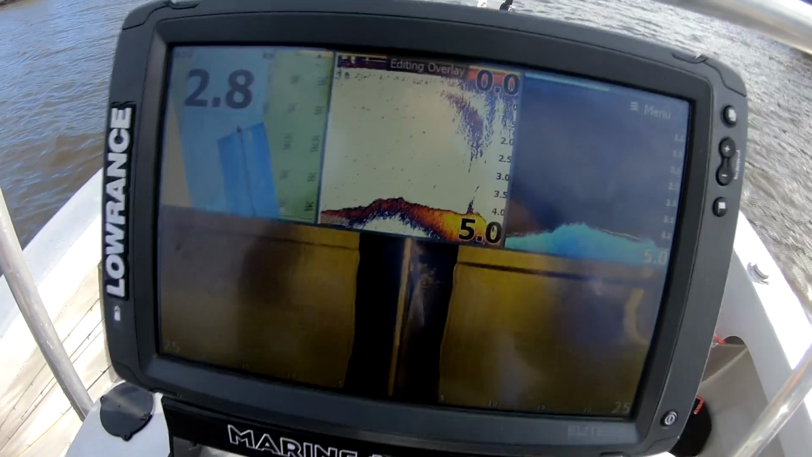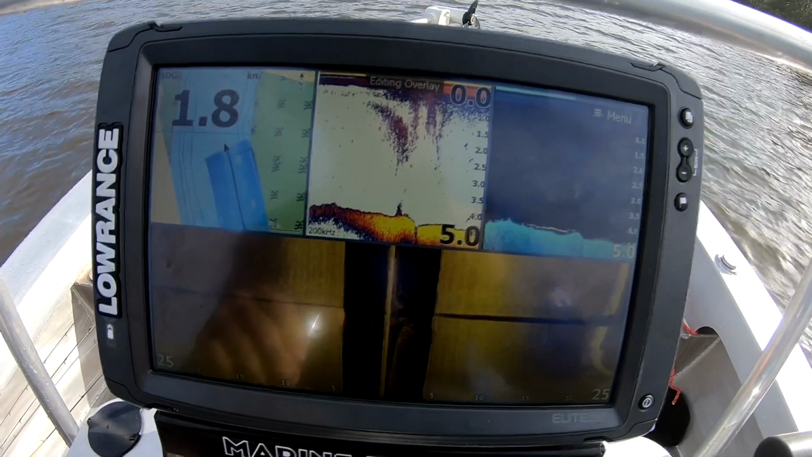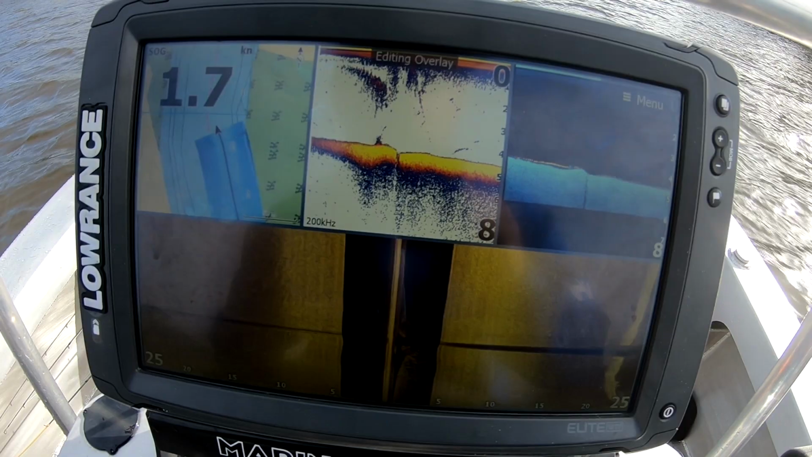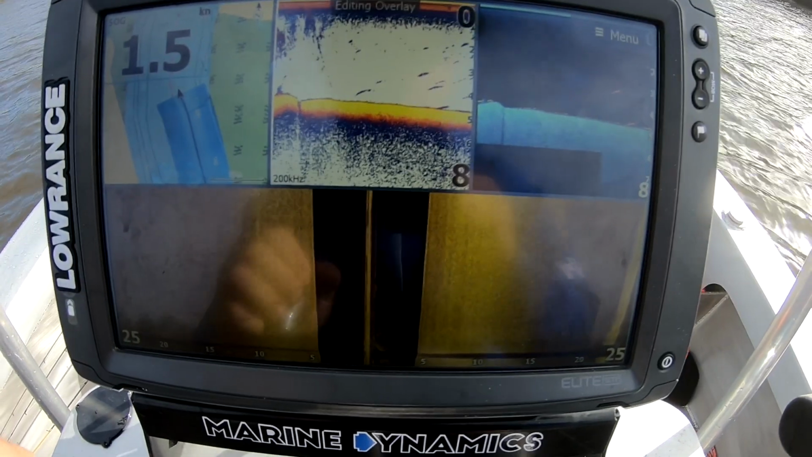So there you go, we got up to around 25 knots. That transducer's in the right spot and we're holding the whole way through. So it's very good to be able to get a reading on your 2D and your down imaging at that speed in case you come across some structure you want to go back and check. Awesome.